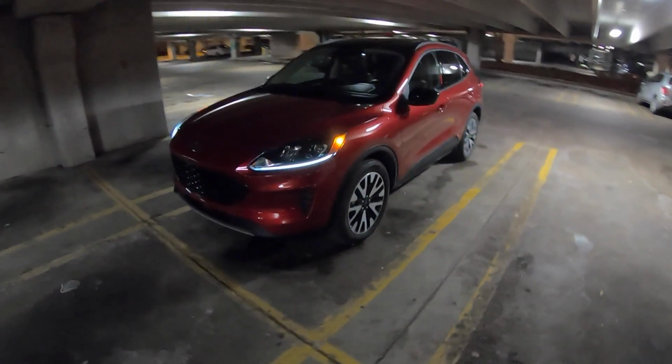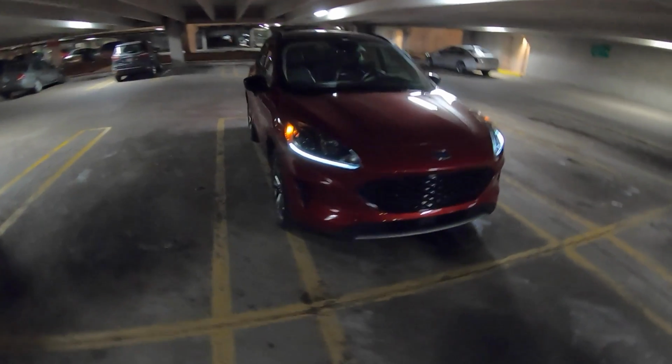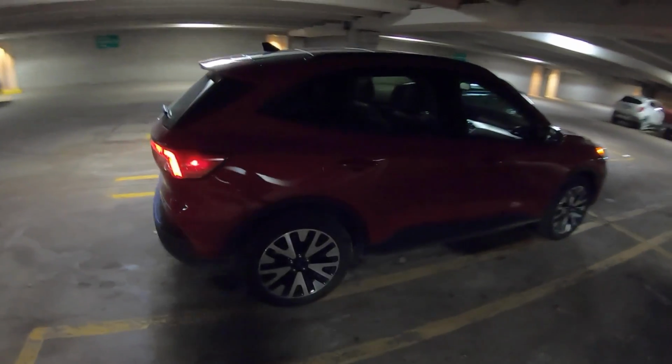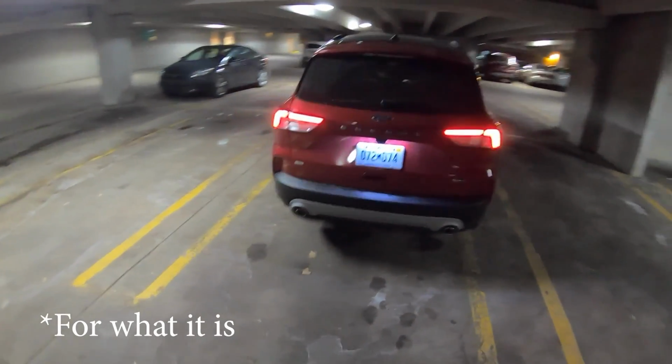It's been a week in the new Ford Escape Hybrid, and I wanted to wrap up my thoughts on it after driving a couple hundred miles in it and spending the last few days behind the wheel. I will say, to sum up this car, it's actually pretty fun to drive, and that's twofold.